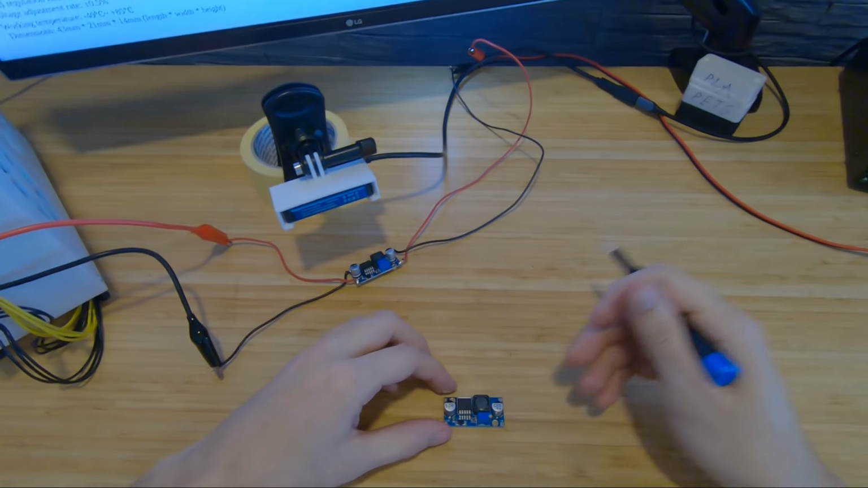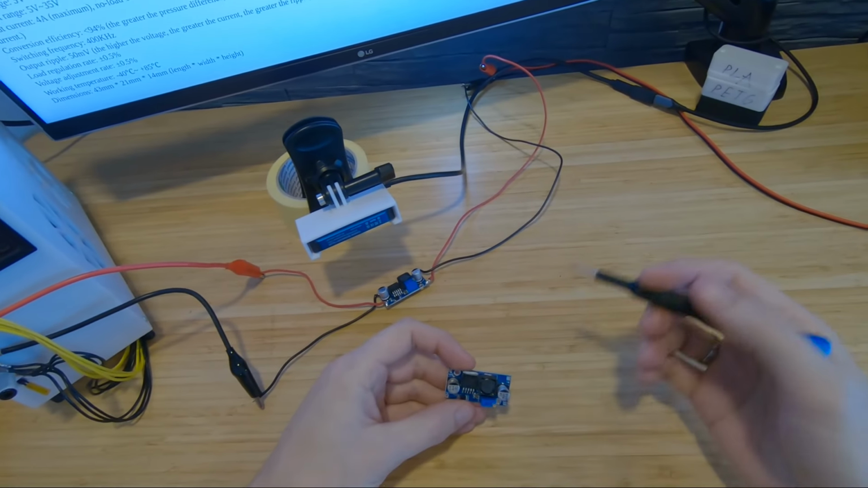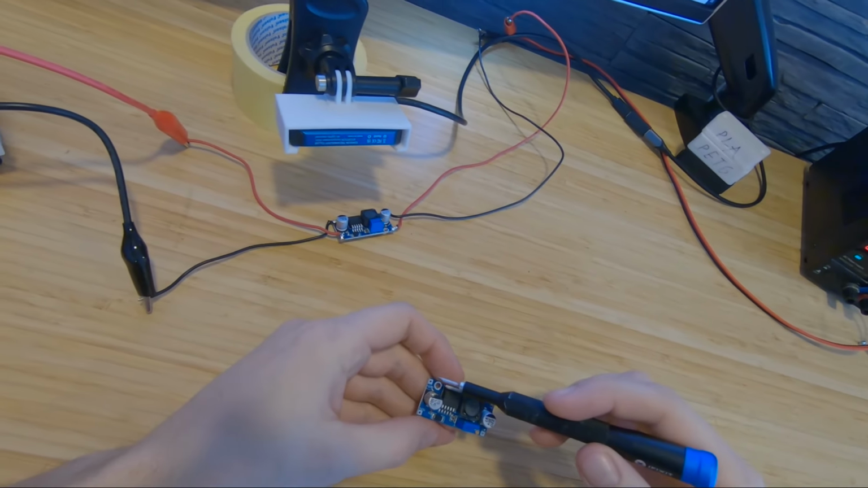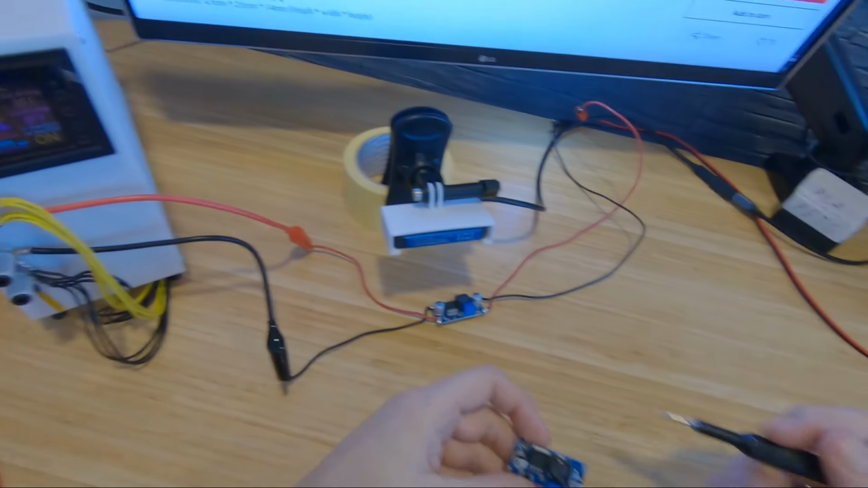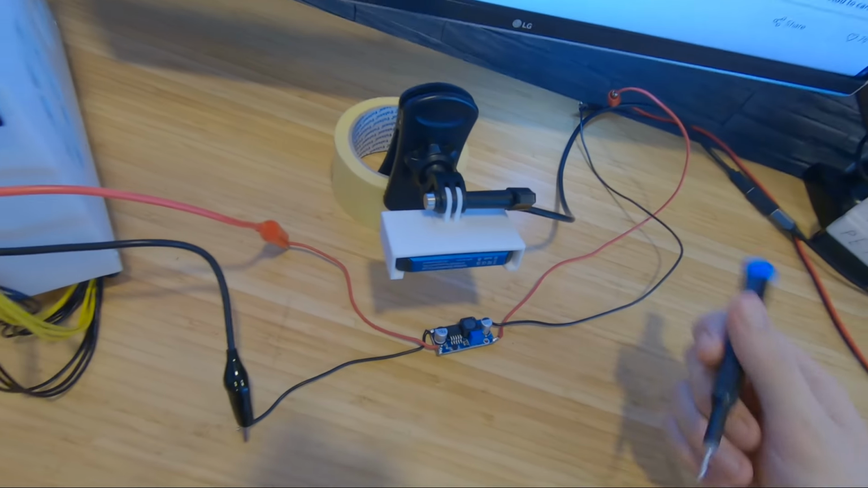Hello world and welcome. First of all, let's talk about the specification and how it works. So we have an input side and an output side with minus and plus on both sides. So you solder your leads to it.